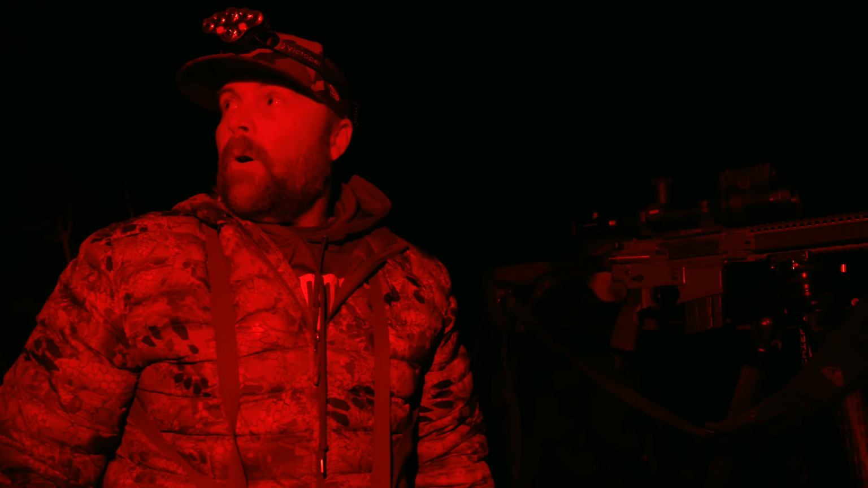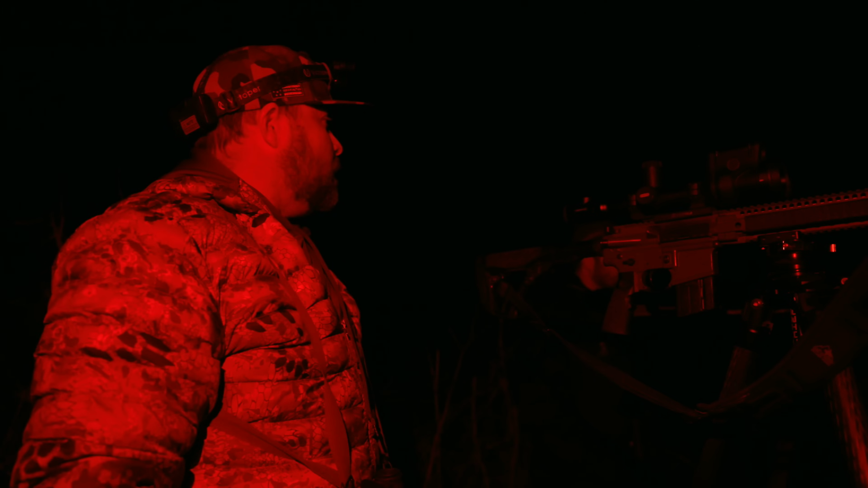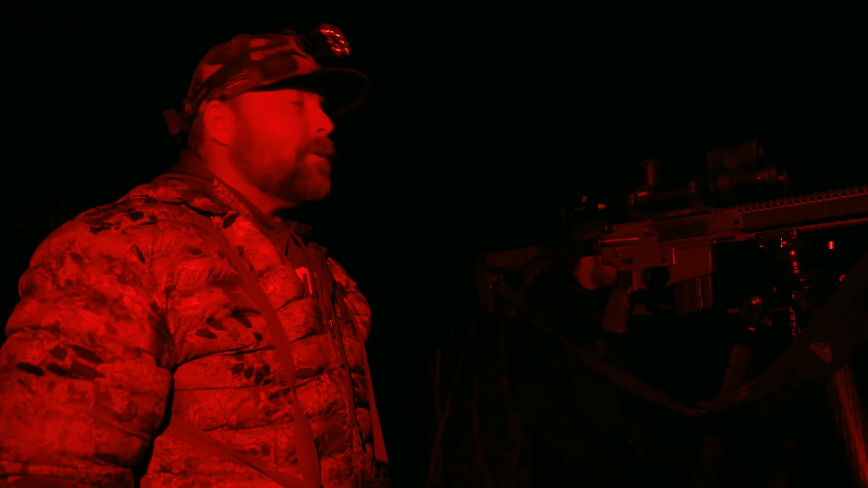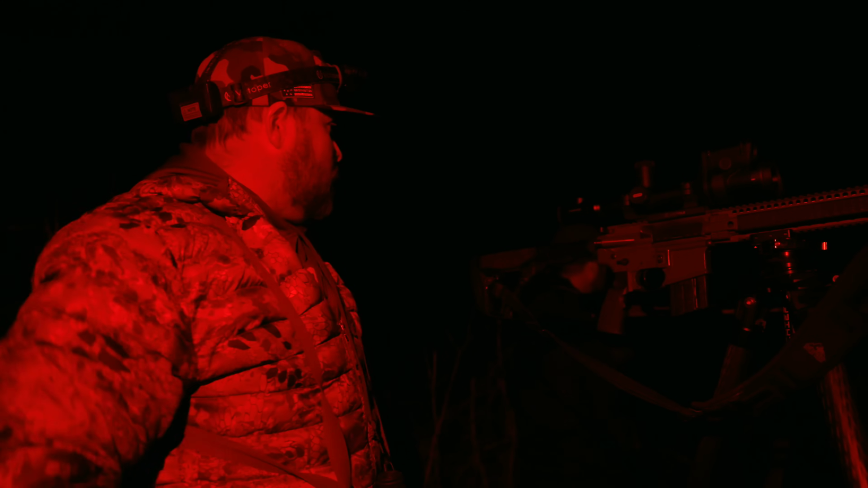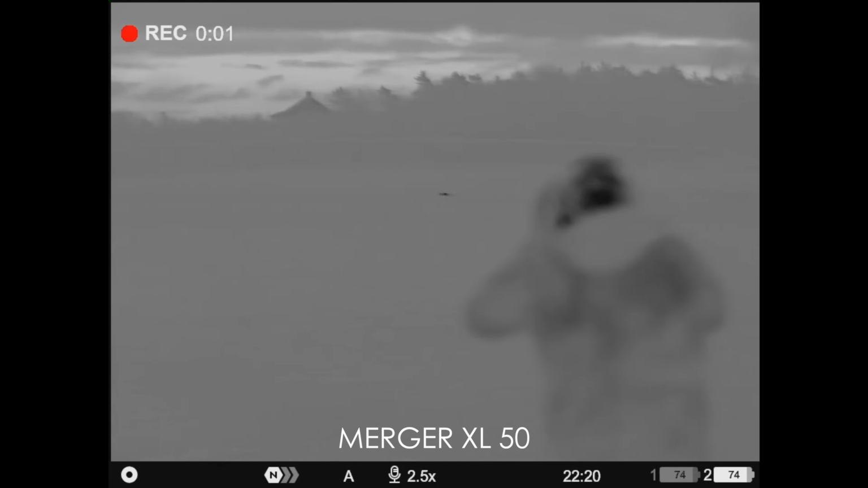So hopefully the wind's died down now, so it should be like that the rest of the night. But sound's going to travel a long ways. Hopefully the coyotes are wanting to run a little bit. So keep pushing the right buttons, Ricky. Yep, I'm gonna.